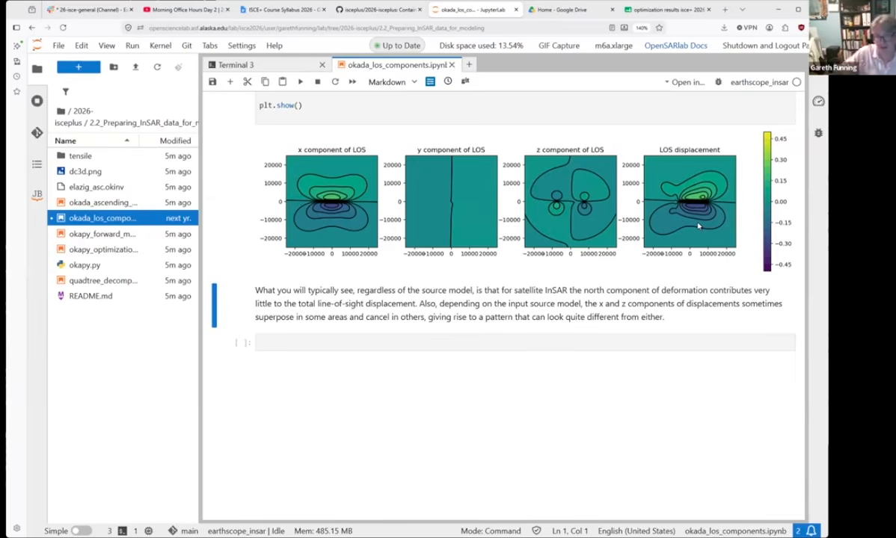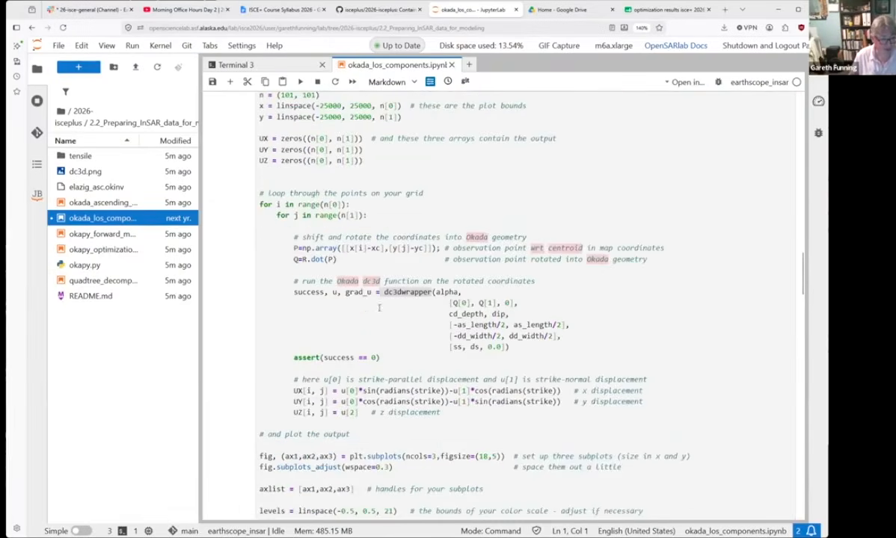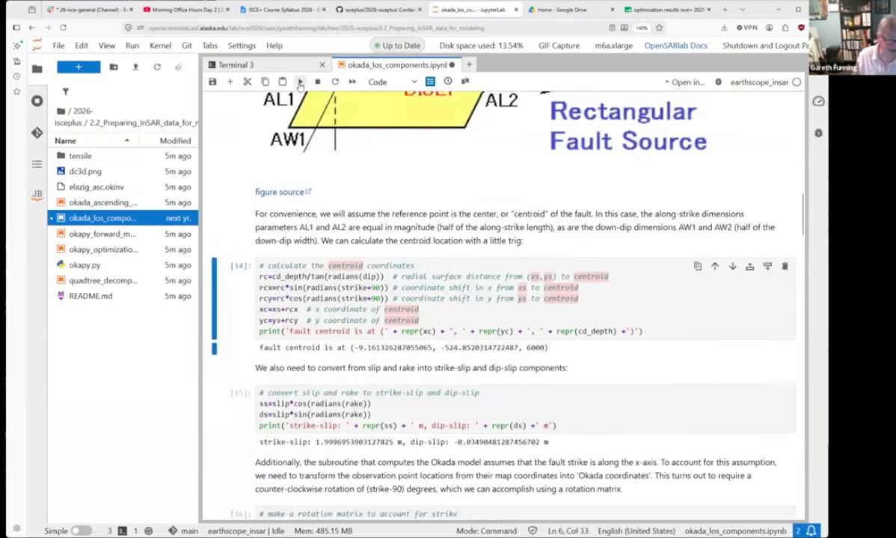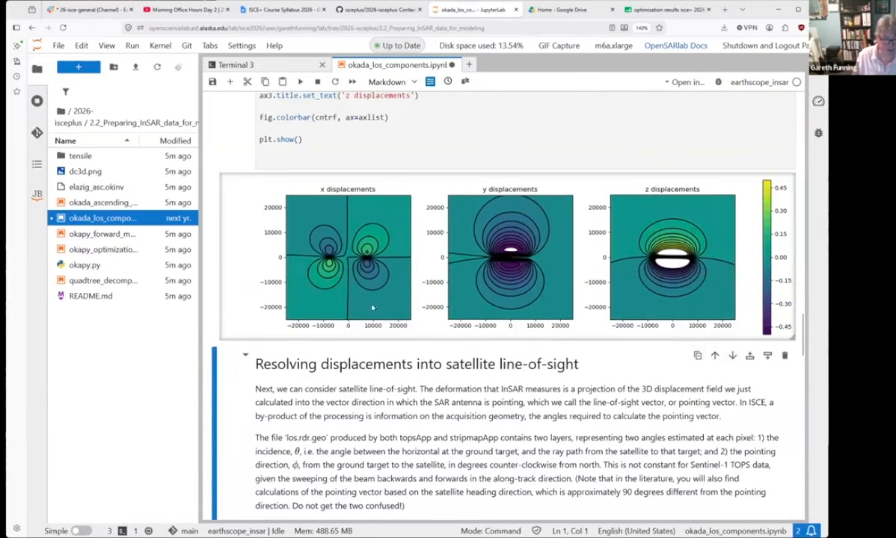And you can change the rake angle. If you made it negative 90 degrees, then this would be a normal fault, and it would have a very different deformation pattern. Why not? Do it. I can say you could try, but I can also just do it myself. Minus 90 is going to change the deformation pattern again in ways which are pretty substantial.